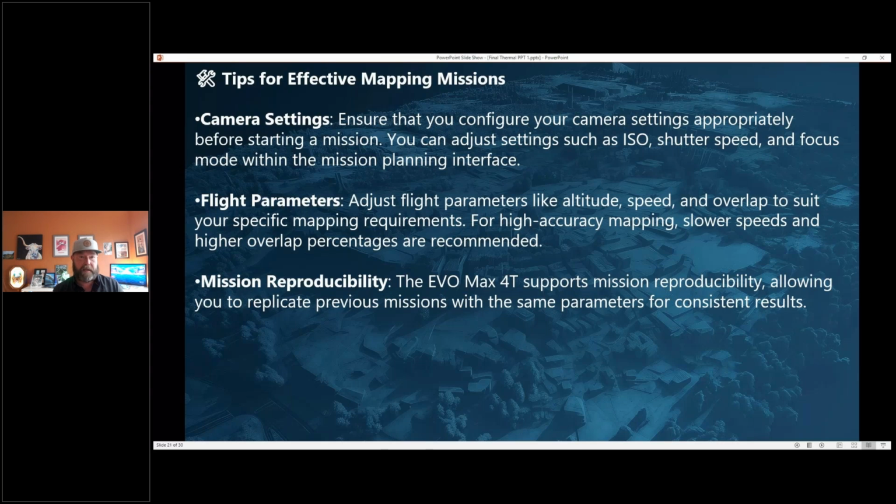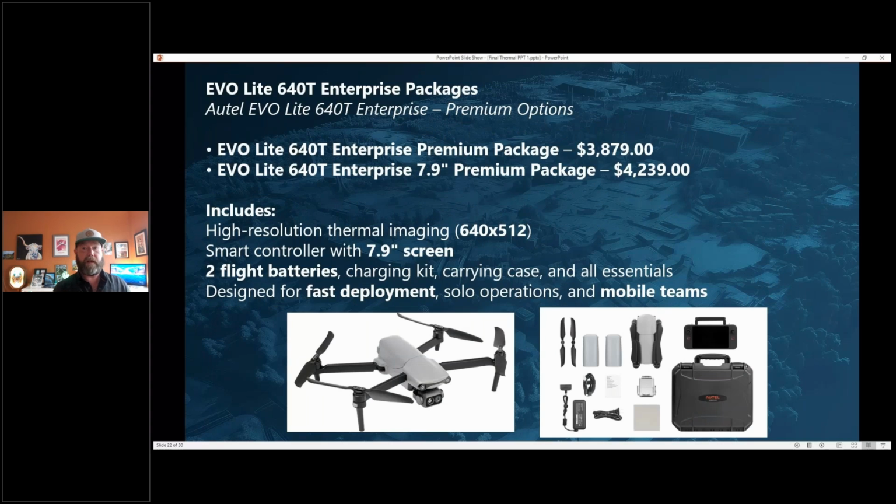The 640T, that's the little one I just showed you. I am giving you just kind of a price estimate. Keep in mind this stuff is constantly changing. If you get a proposal from anyone for drones and let it sit for a month or two, it could change. Tariffs can change. But this 640 by 512 is great, and it comes in this set.